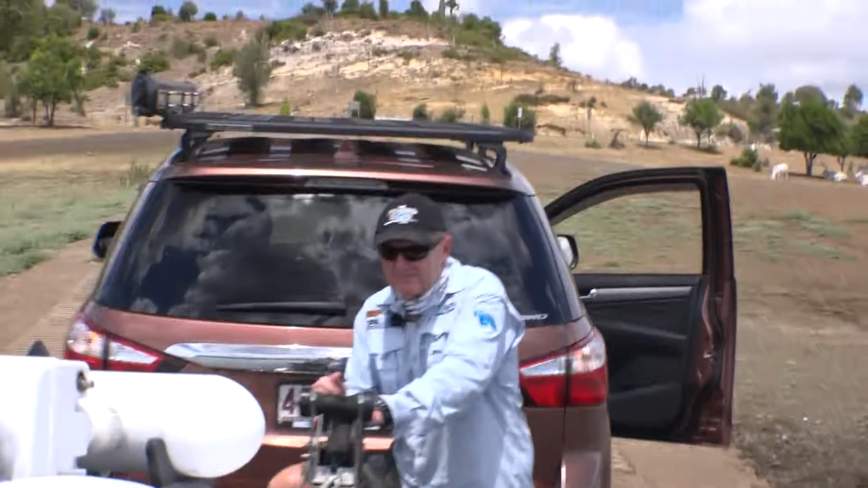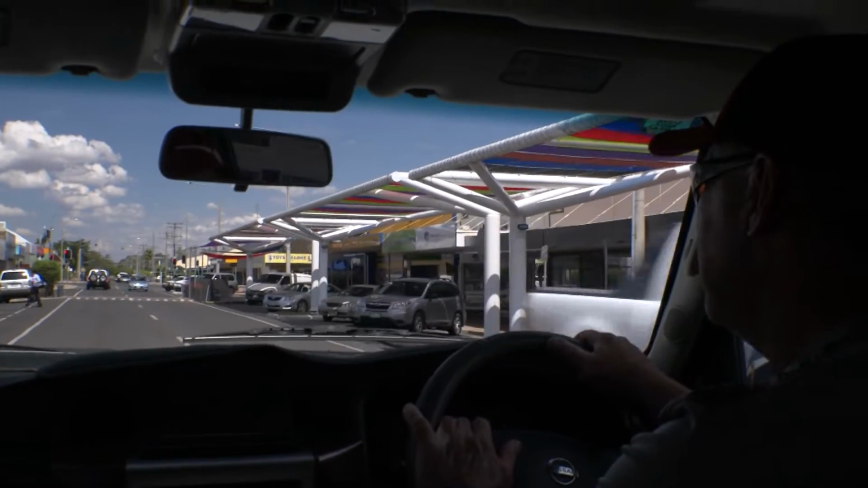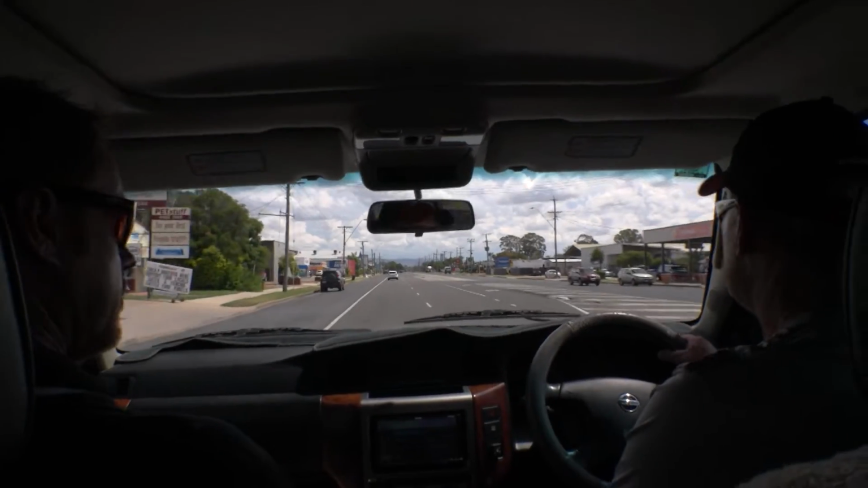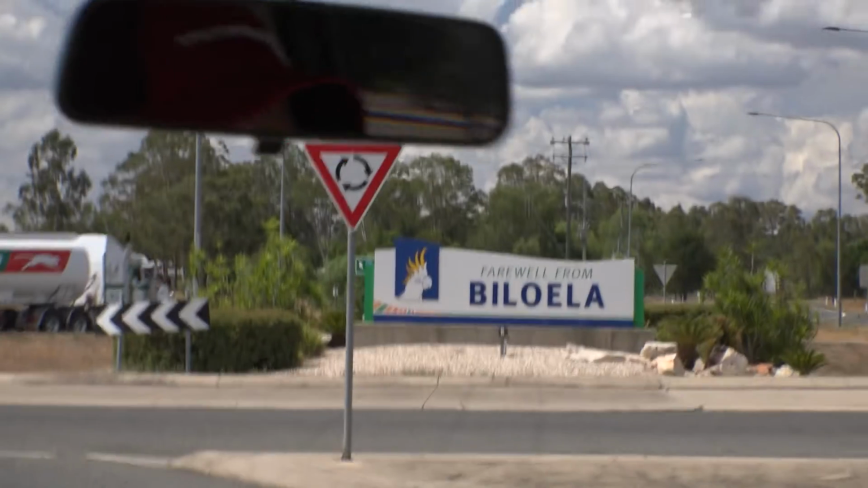The town of Billo, as the locals call it, is only 15 minutes from the dam and has everything a traveller needs, with groceries, refreshments, chemists, even a couple of hardware stores in case you break something. The area is rich in history and has the mighty Dawson River passing by on the other side of town, which for me might warrant another visit.